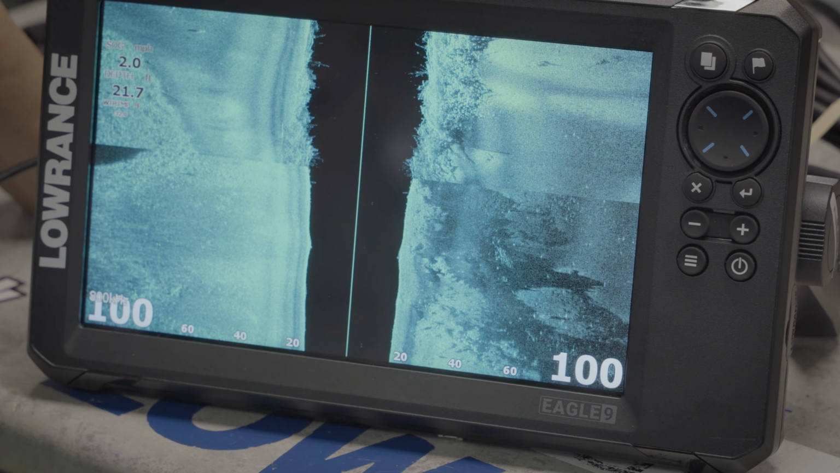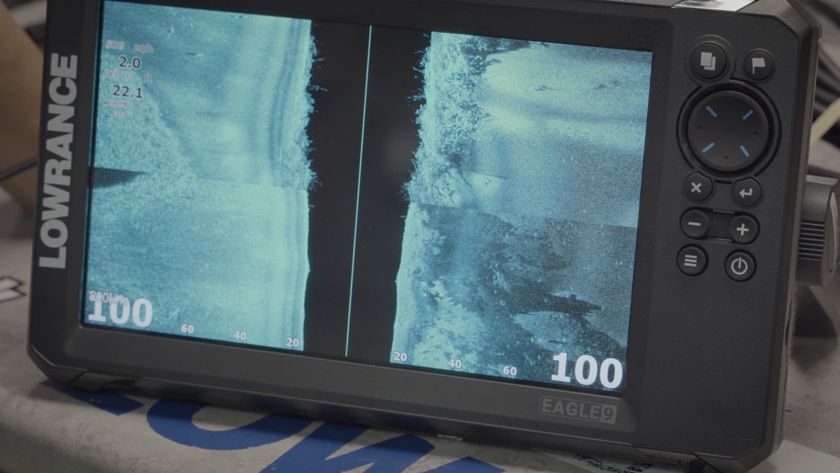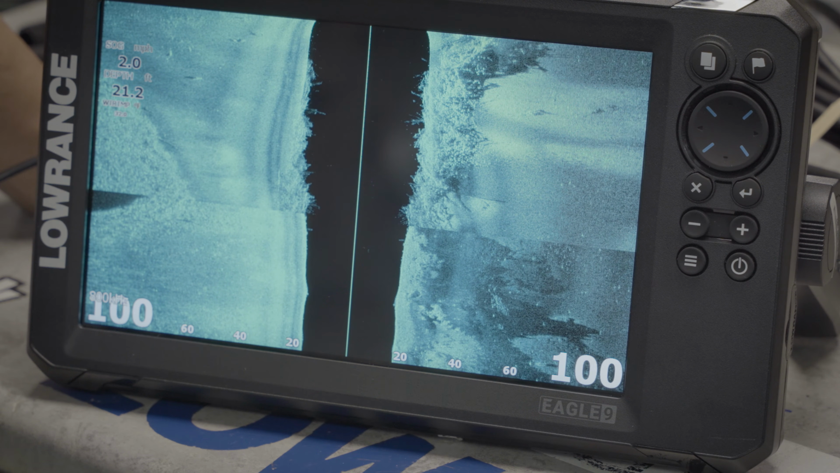The side scan on this new Eagle is excellent. It's very sharp, it's very, very clear. You can scroll back, you can mark waypoints, you can zoom in. So let's understand what we're seeing.